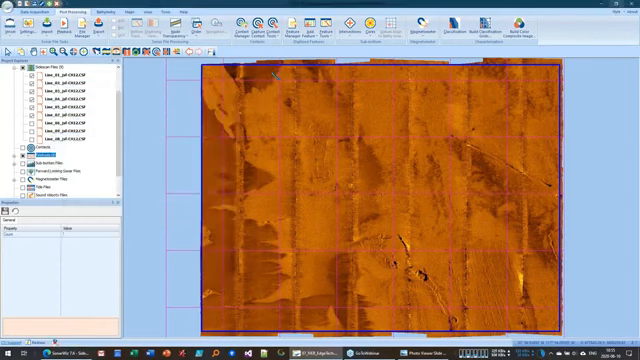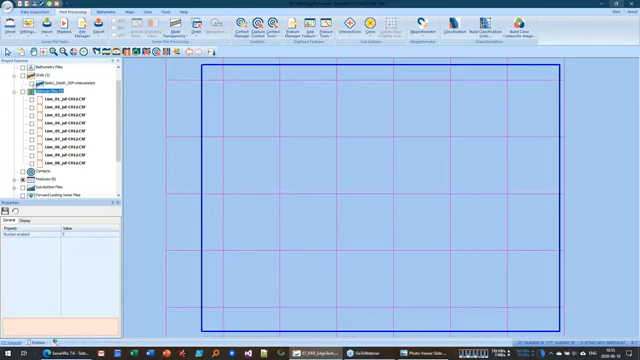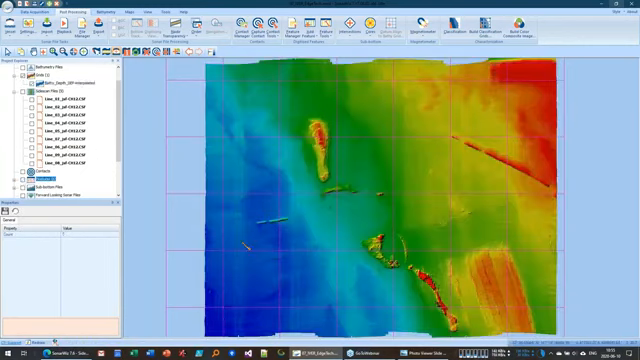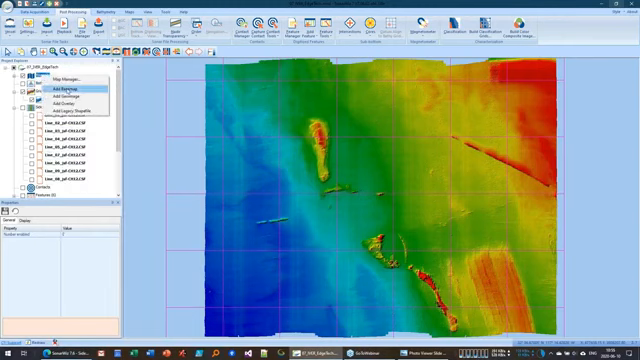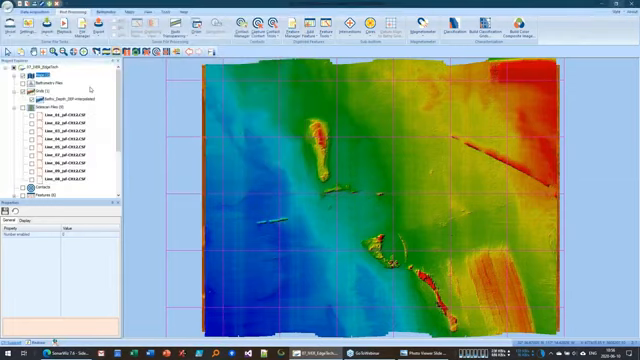So the final kind of cool thing we can do with our mosaics is drape them over the top of bathymetry if you have it. In this case, since this was an interferometric system, we do have bathymetry. So we've got a bathy file here, some nice bathy that goes with it. And if I add this image that I just created, we're going to go to maps, add base map, and we'll add our image there. So it's filed underneath there.